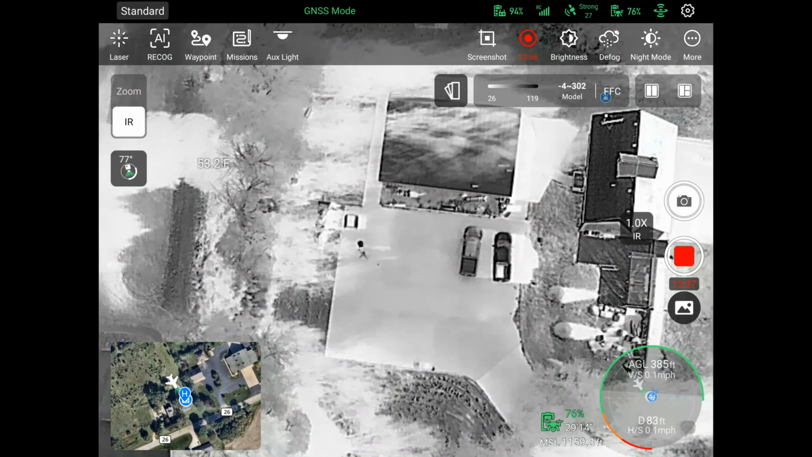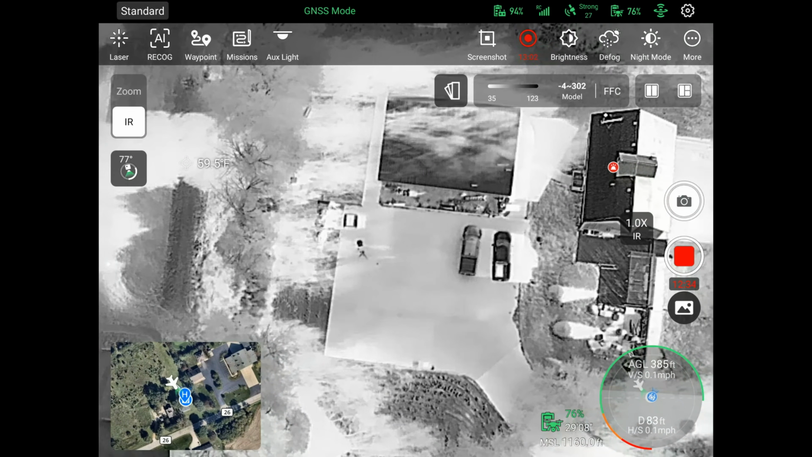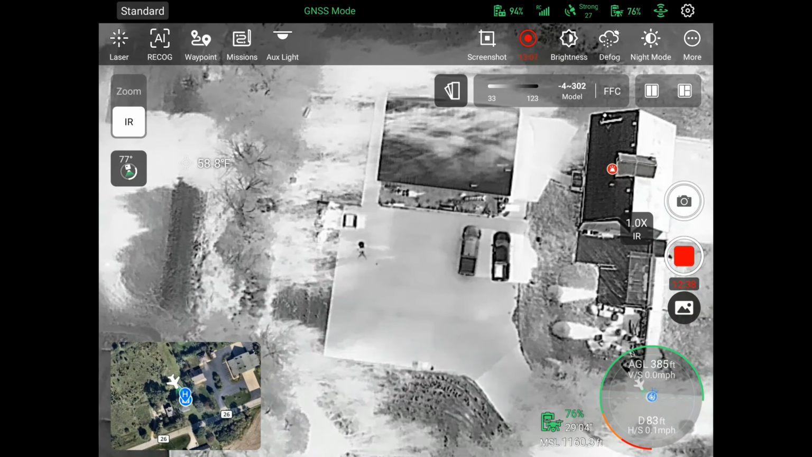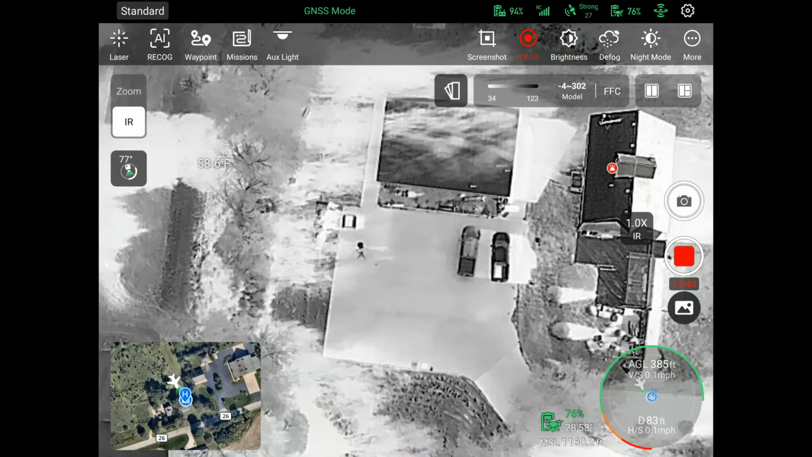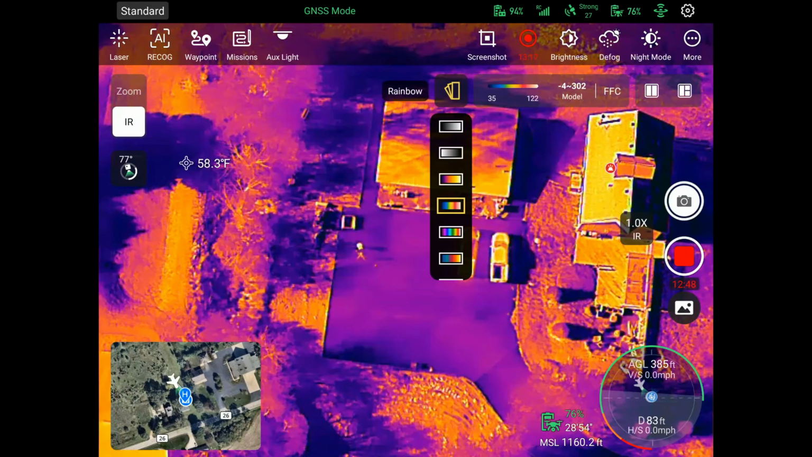I'll switch it back over. Like on top of the building, you can see that there are some trees that are giving it some shade because they're a cooler spot. So that's kind of neat. Just shows you what it can actually do.